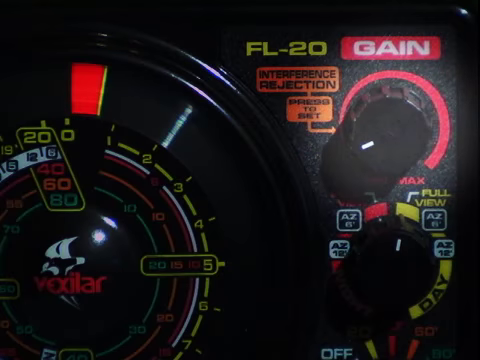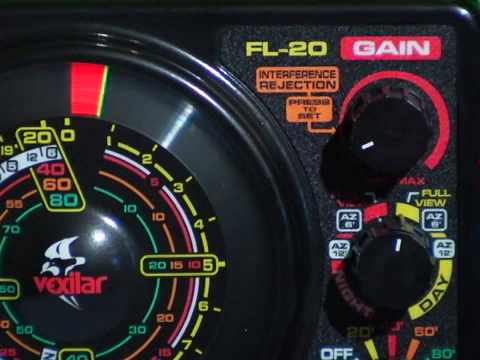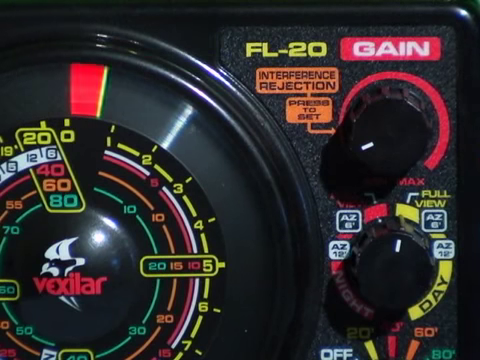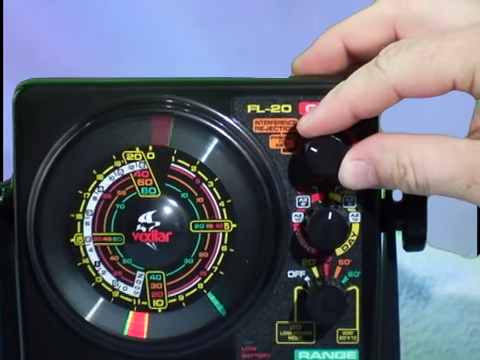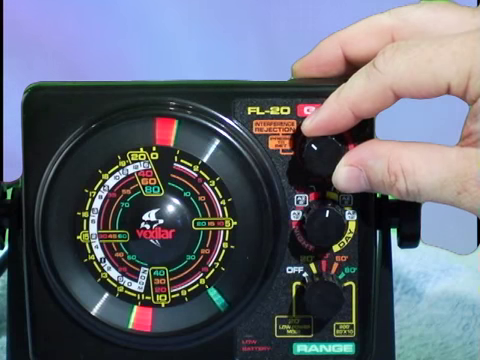The gain controls how much signal you see on the circular display. It does not affect how much power your flasher is putting out. Rather, it controls how much of the signal that bounces back to the transducer is amplified. Keep the gain control set low. Turn it up only when you need to. Generally, you'll want to set the gain by the appearance of your fishing lure, setting the gain so that your bait is shown as a steady green line.